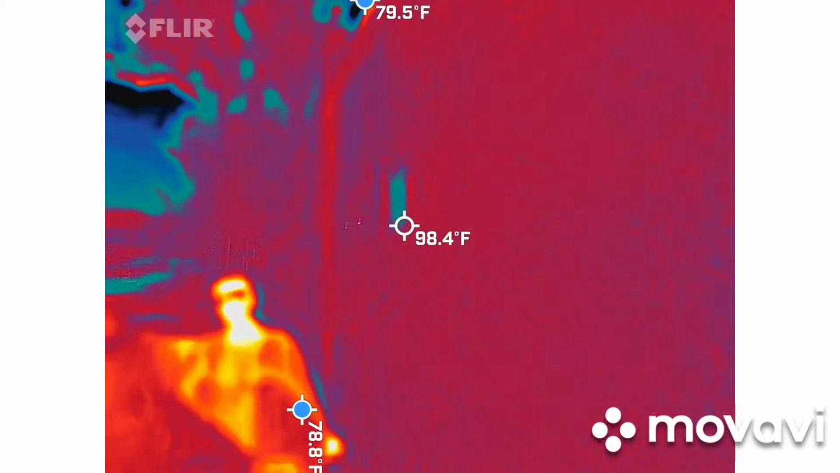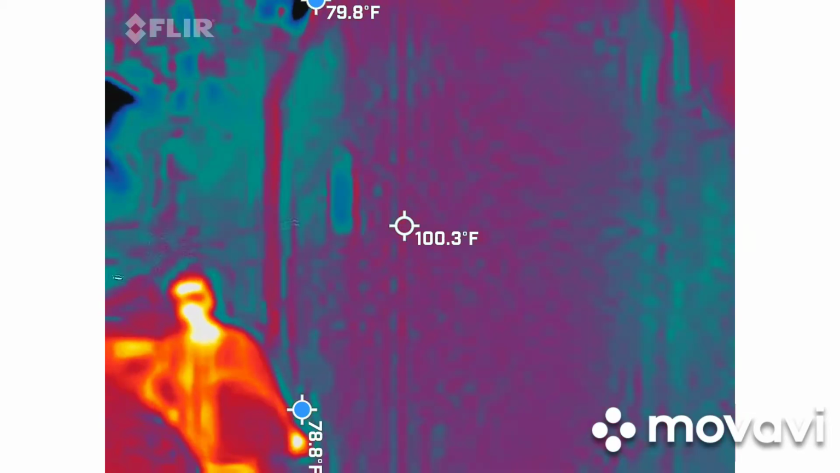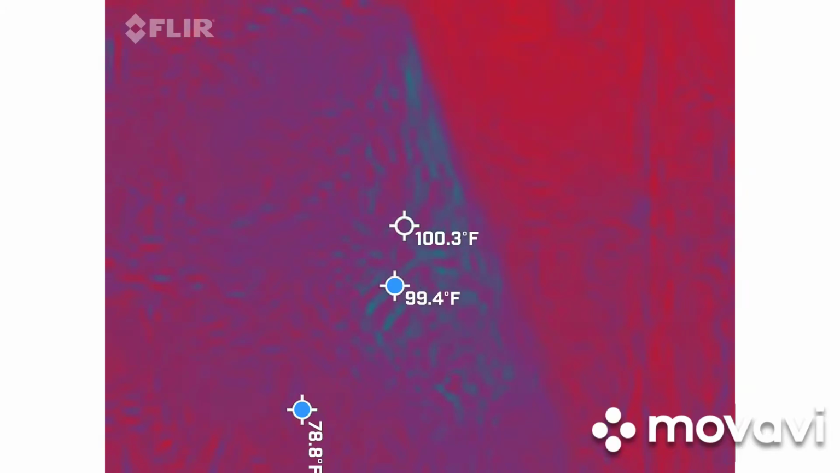So spirit boxes, you 2 can go ahead and spread around. Go ahead and get started. As far as the 2 cameras, stick with me for a minute.